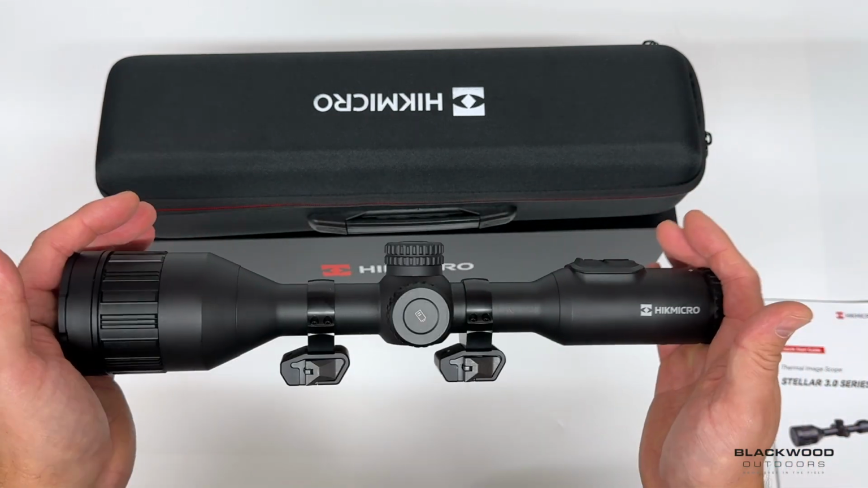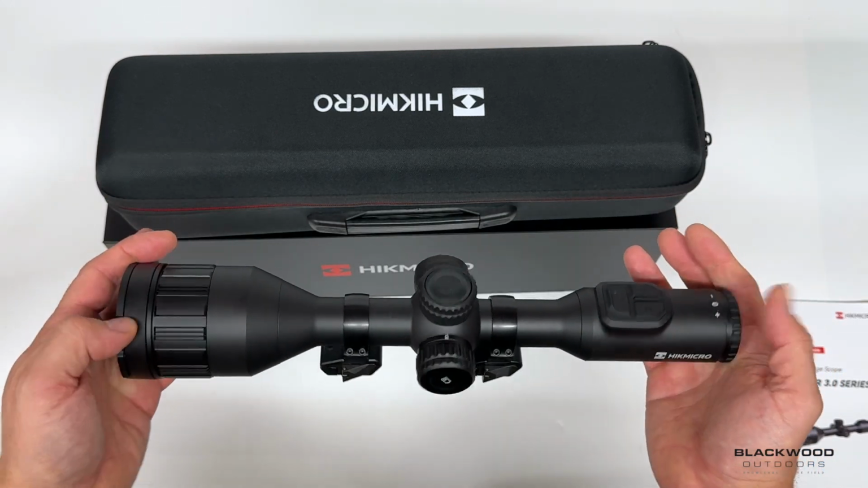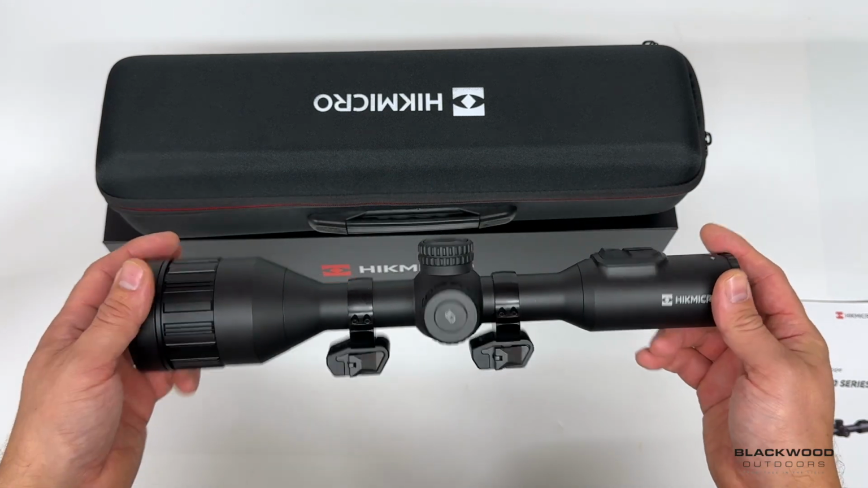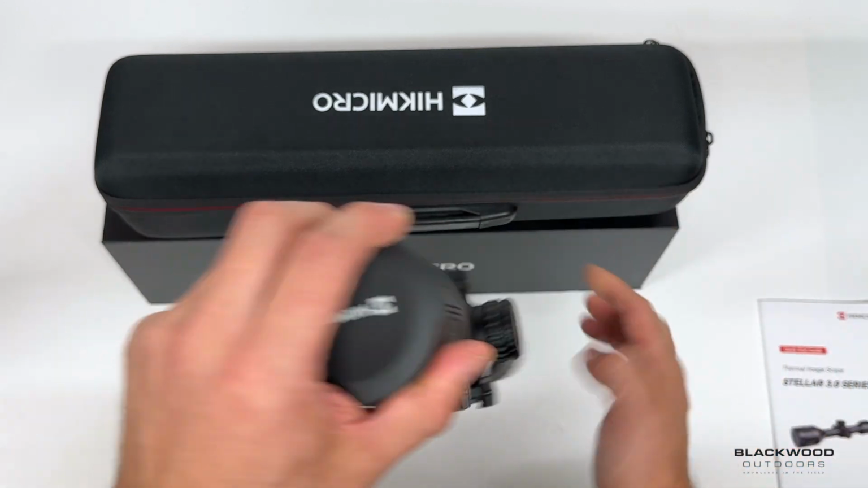And I think this model is going to be a hot seller out there. A lot of people will go for it. I personally think it's a lot better than the Stellar 2. Like I say, I preferred the Panther and the Thunder. This I prefer better than them all. So I don't think you're going to go wrong with it for what you're getting.